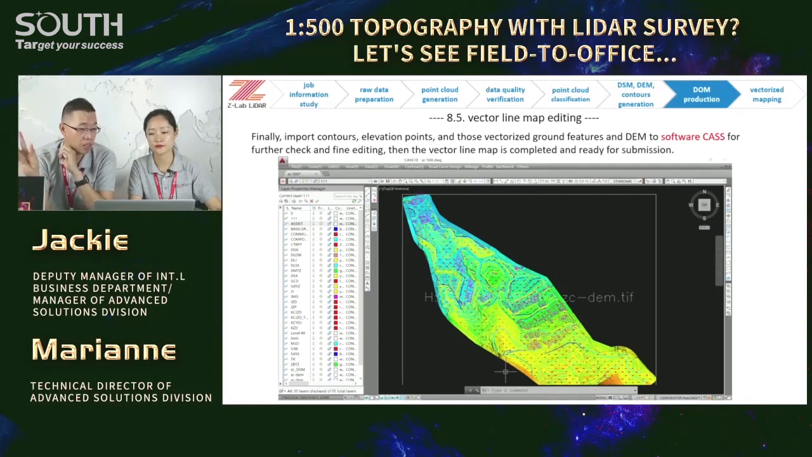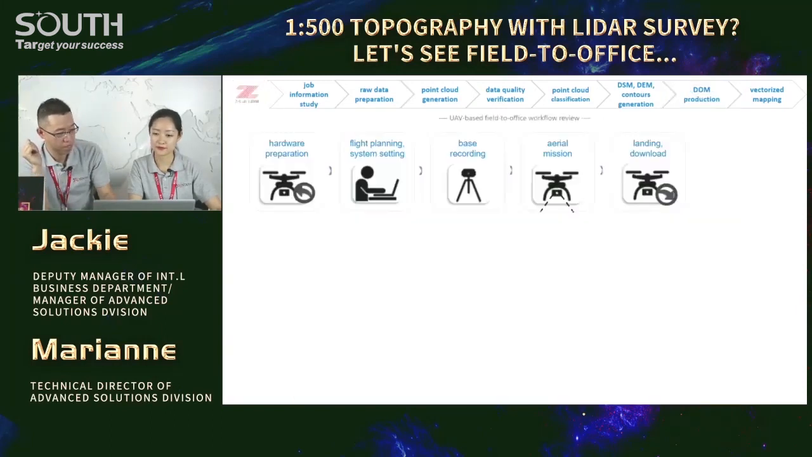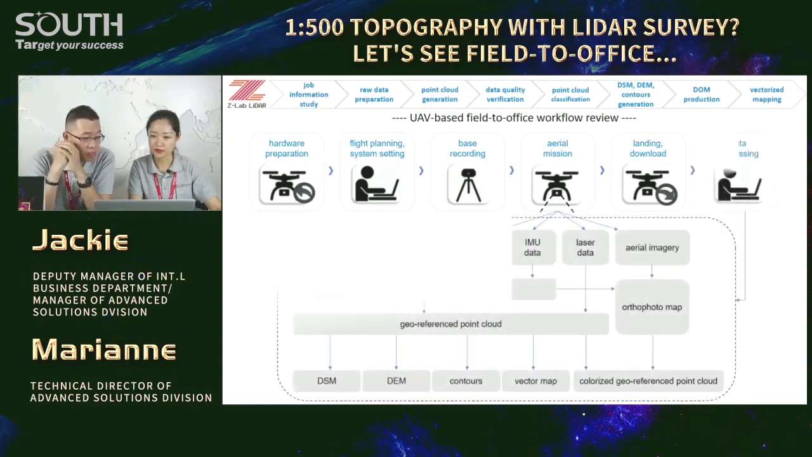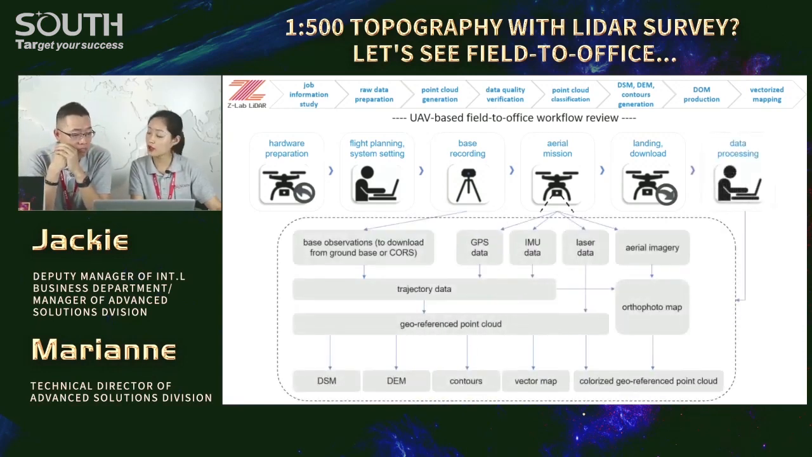Okay, for this page, here is the complete workflow from field to office, right? Yes. I guess everybody can understand better from this simple chart for a quick review. Many efforts are involved, but once you experience and practice more, the learning curve is just a matter of time, my friend. Don't worry about it. And next, we'll show you some typical job cases we did before.